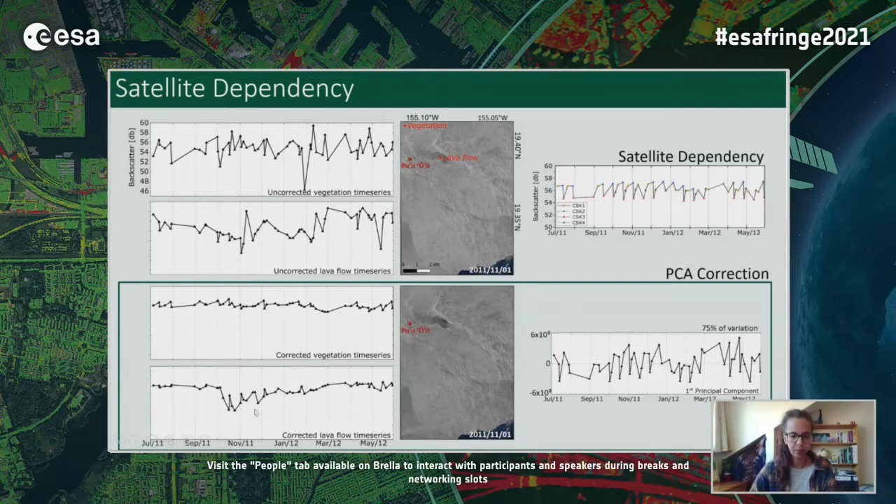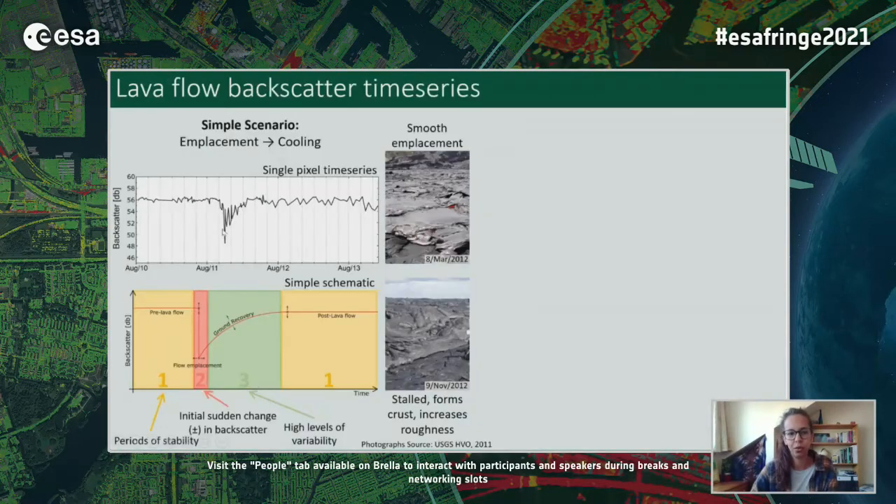So if we have a closer look at these corrected time series for the lava flow emplacement, we can break it into 4 general categories. The pre-lava flow stability level, where the backscatter remains quite uniform and stable. Then the sudden drop or change in radar backscatter associated with the flow emplacement.